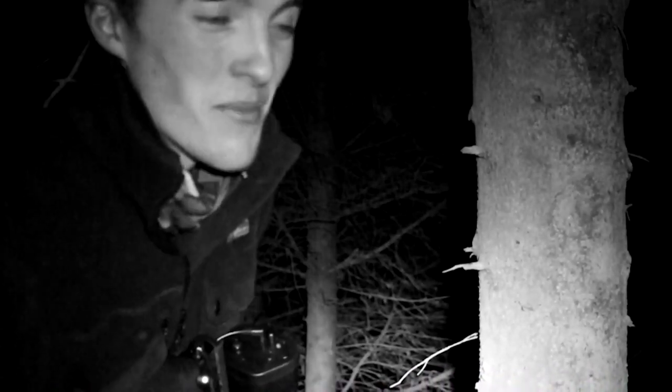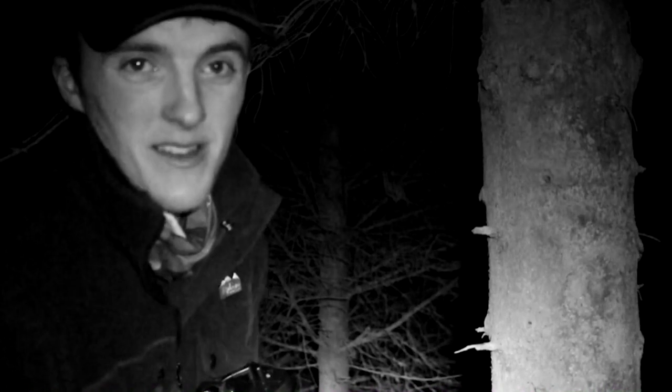I'm building up quite a pile now. Underneath that pine bough is a really popular place for the rats to go. I think I've just dropped 3 there now. They're all just piled on top of each other. Again, there's still a lot more.